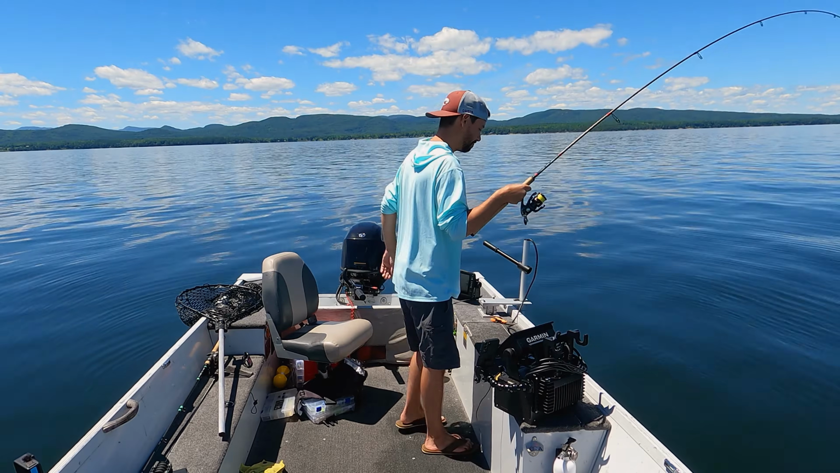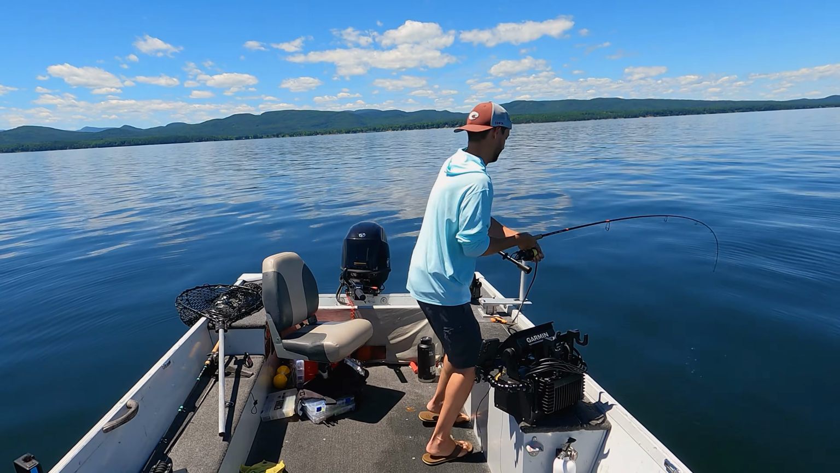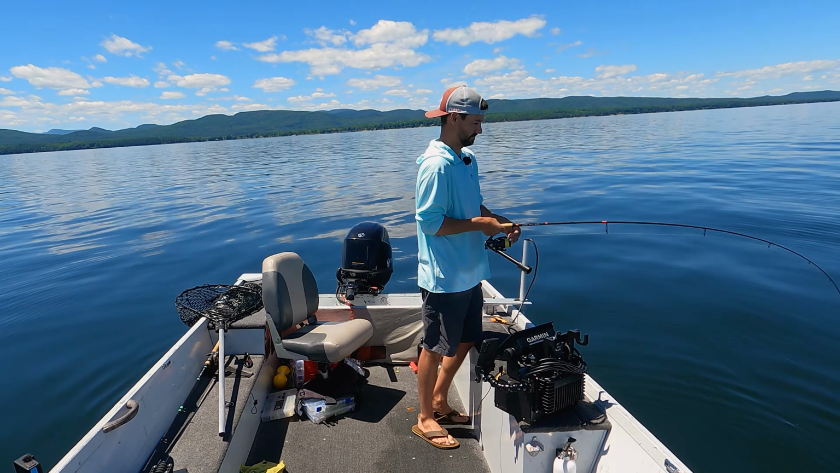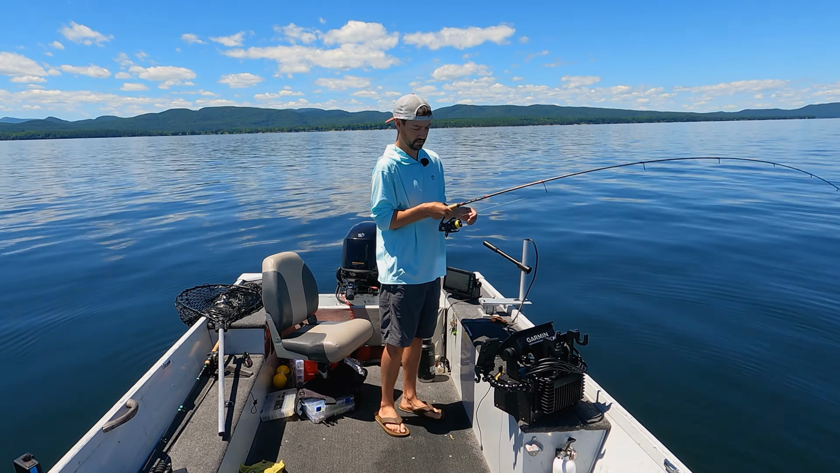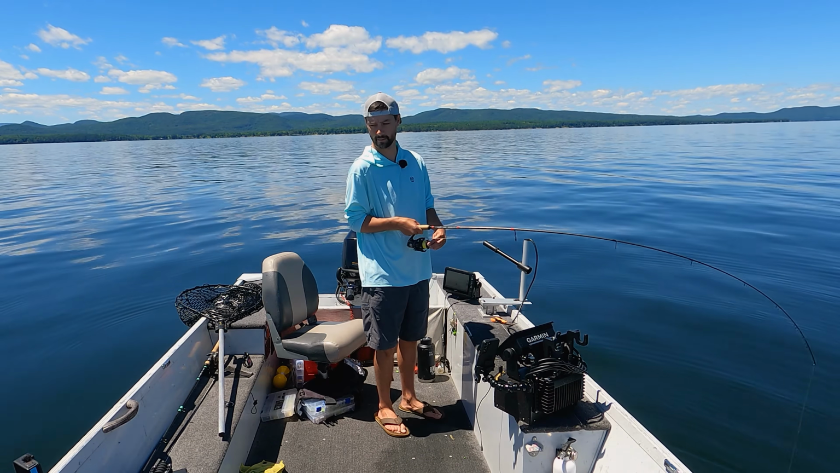Oh, it's a freaking monster too. I'm gonna let him try to burn some energy off here before he comes in the boat, too green.